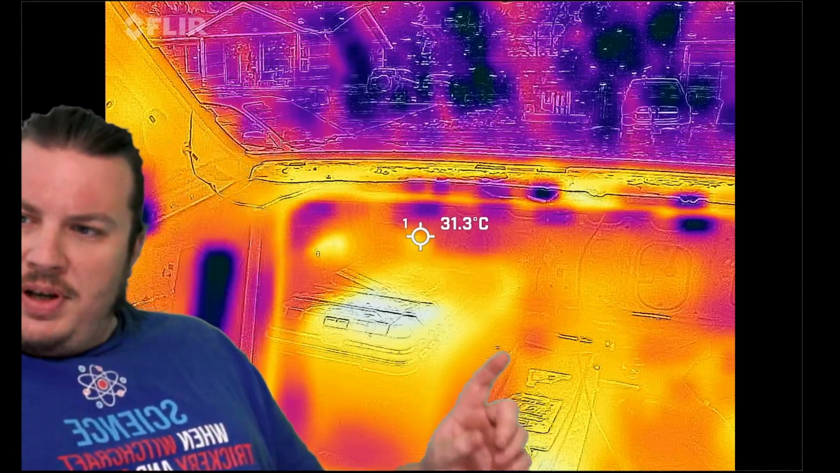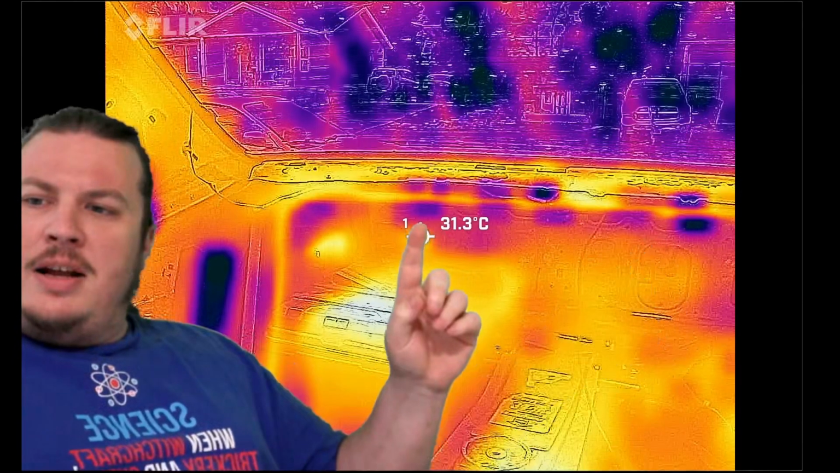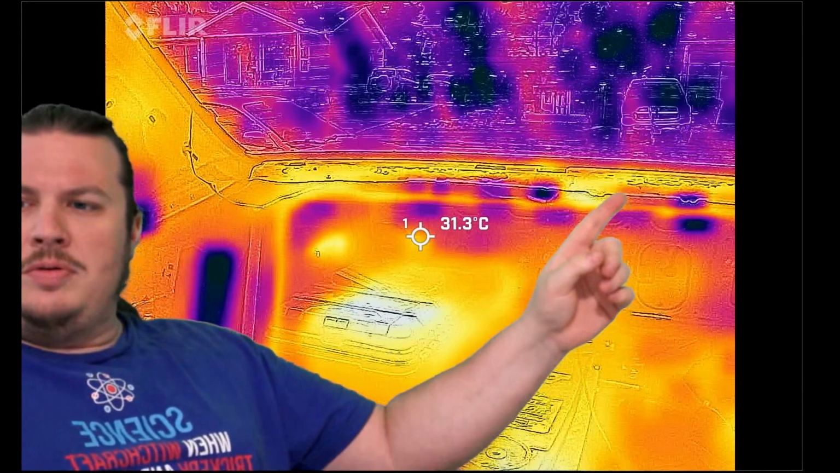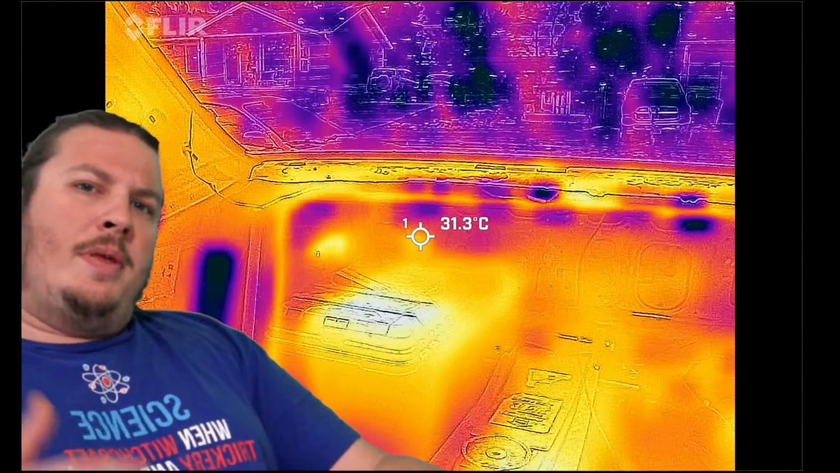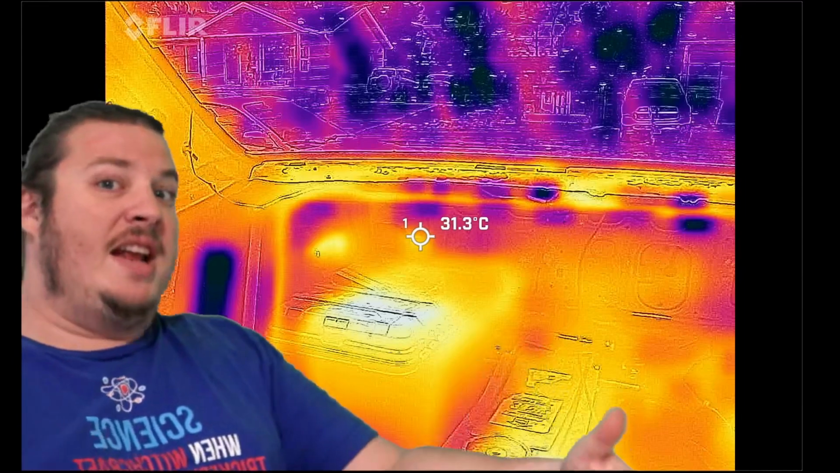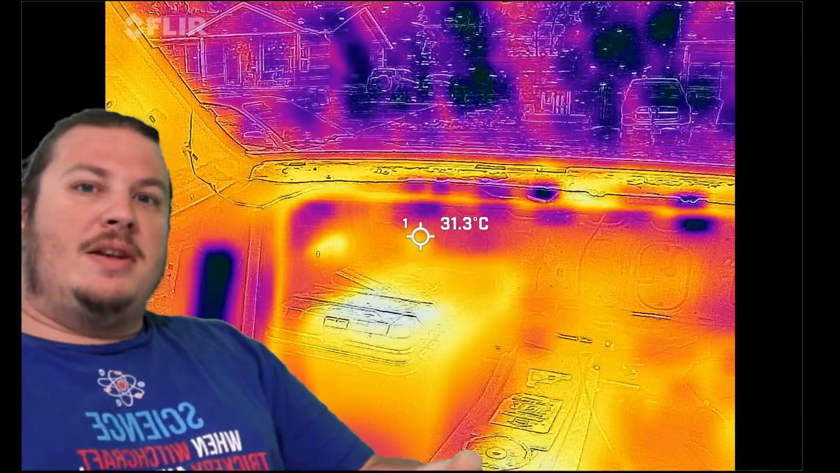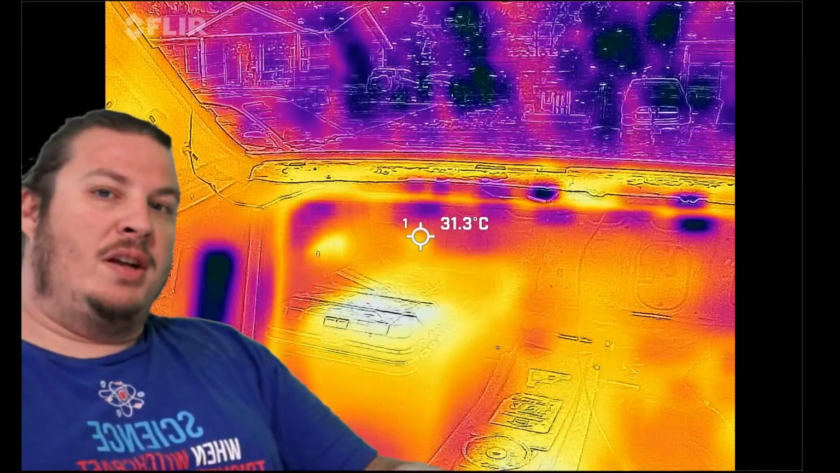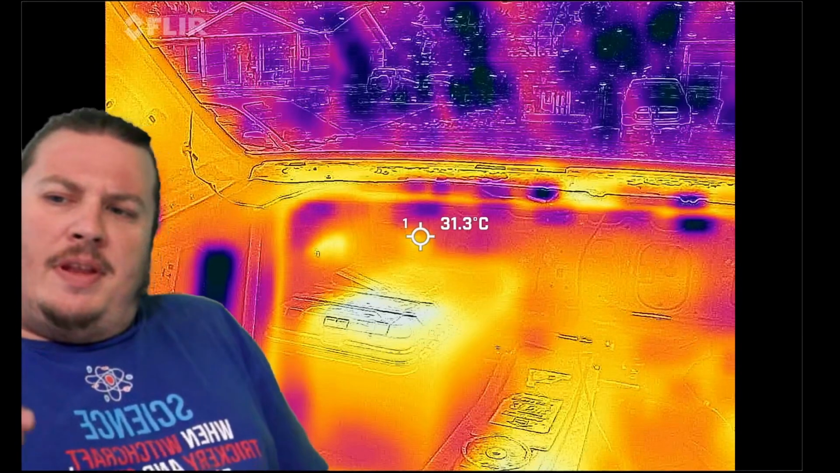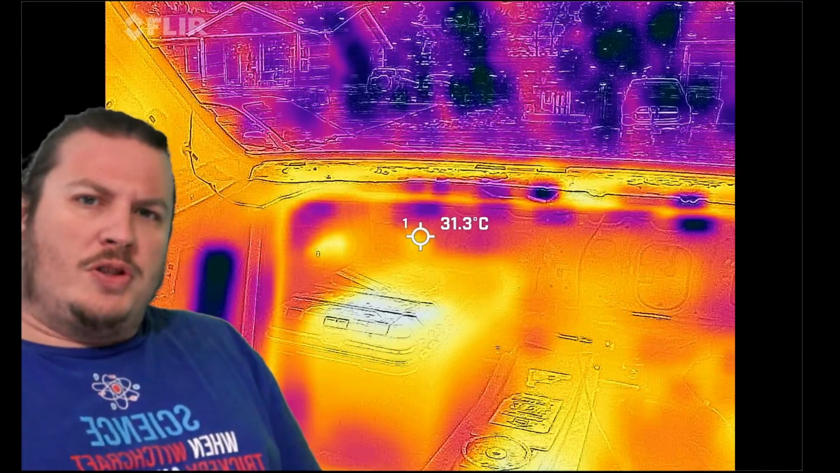Interesting thing to note, if you look along here, so this is the trunk lid, and all these little kind of holes, these thermal holes, those are the bare metal on the outside of the trunk lid. It's the skin of the trunk lid. The bits in between that are warmer, like the webbing, that is structural metal that they put in to keep the trunk lid rigid. And it's interesting to see that the thermal energy doesn't transfer that readily through those spaces.